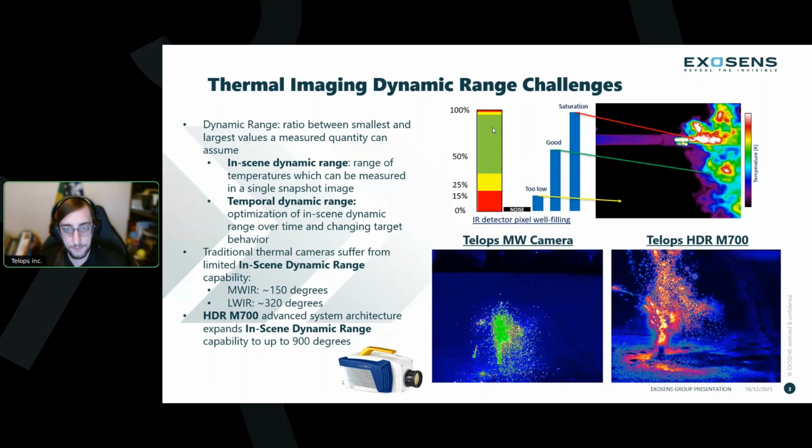Typically, for an infrared camera, this is dictated by pixel well filling. So each pixel in an infrared detector can be seen as a well, which can accept an amount of charge, an amount of photons. And typically we try and keep the amount of well filling in these pixels between 10 and 90%. This is to avoid saturation of the pixel on the high end, where data quality is lower or lost at a certain point, as well as to avoid noise floors on the low end.